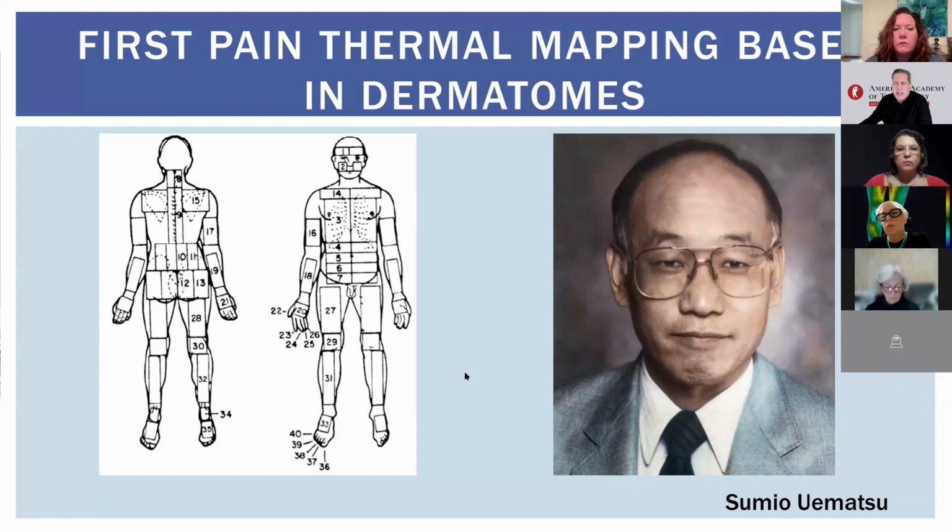He introduced the idea of using thermography to measure temperature as a key tool for identifying abnormal areas according to his reference table and normal temperature range. So this will be explored by Luciane in her next presentation. Dr. Uematsu is recognized as the true pioneer in medical thermography. Since Lawson discovered it, it's been 68 years of advancement in this field.